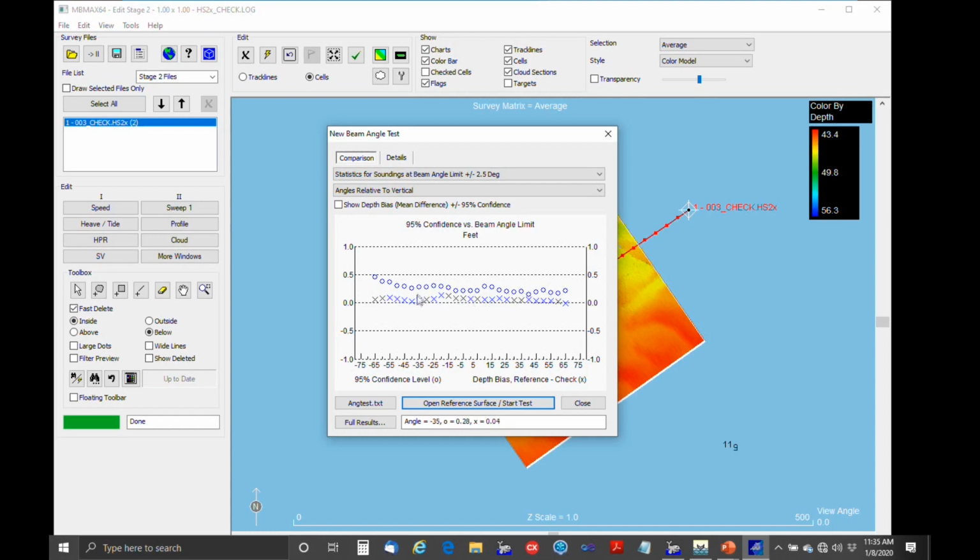Again, the 95% confidence. But this is taking it out to negative 65 degrees to positive 65 degrees, whereas the other one just lumped everything all together. So this is an improvement. The graphs are an improvement. This also works with the dual head system, which our old beam angle test didn't.